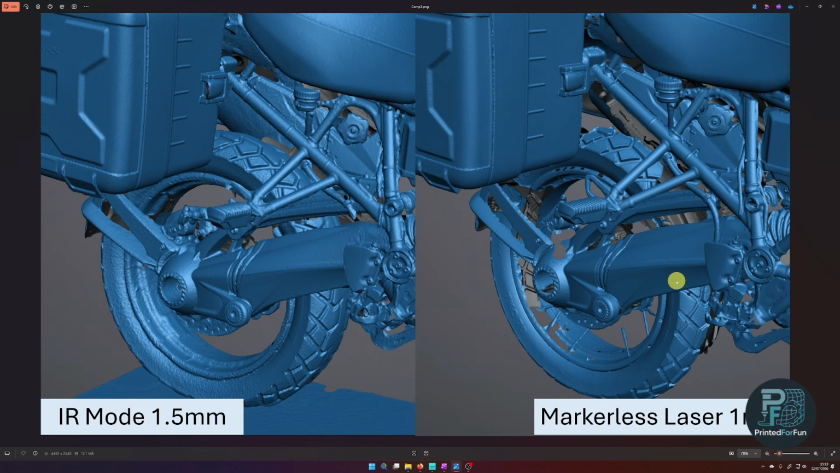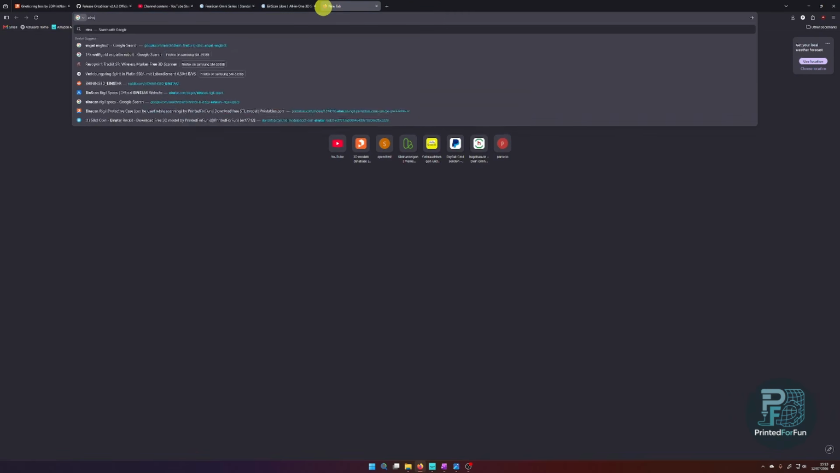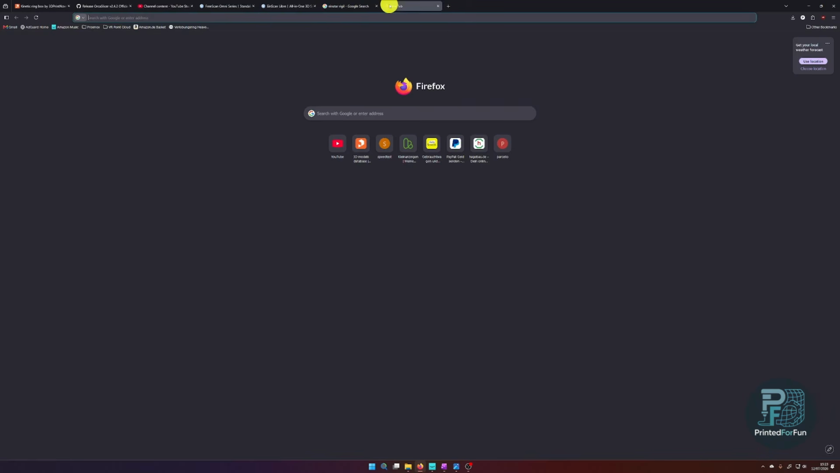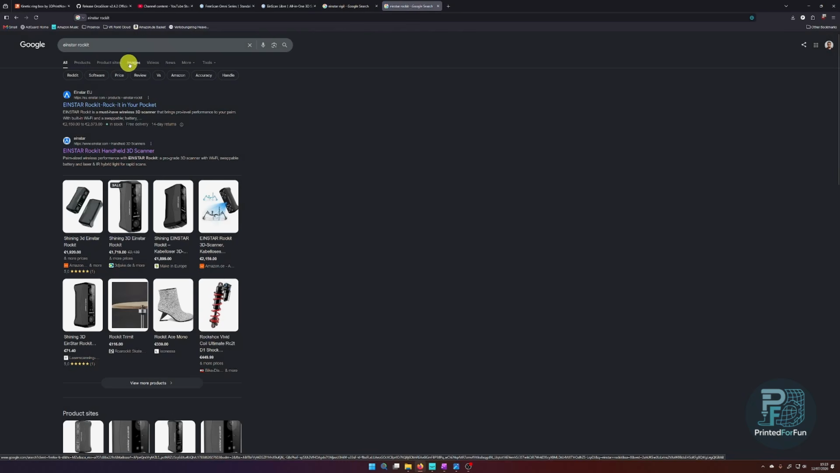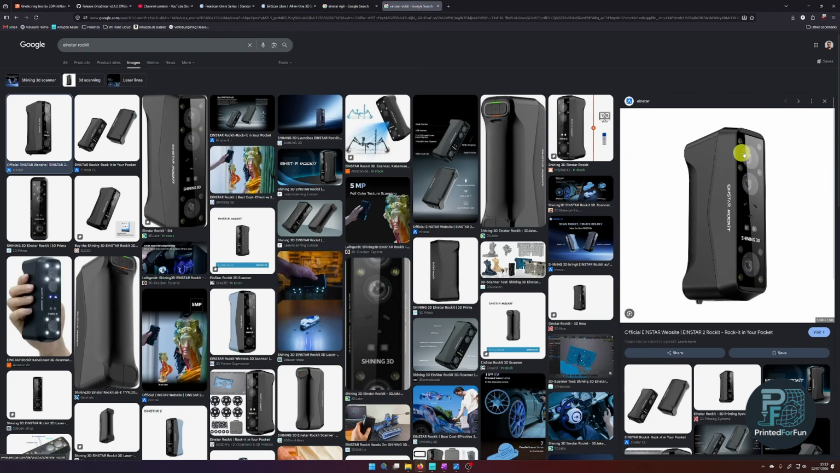What I must mention at this point, I come from my Einstar Rockit. Before I had the Rigil, I had the Einstar Rockit. For the Rockit, it's not standalone, of course, but it has a closer standoff distance between the cameras. So the Rigil, if you have a look, I'll Google it. Einstar Rigil, first Einstar Rockit. On the Rockit, the cameras are a fixed distance. So even for the large infrared mode, the cameras are still closer together, and it uses the high resolution cameras also used in laser mode.